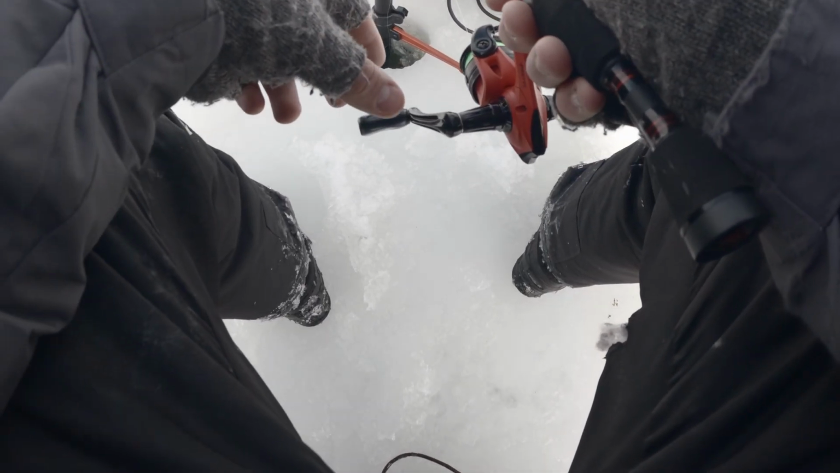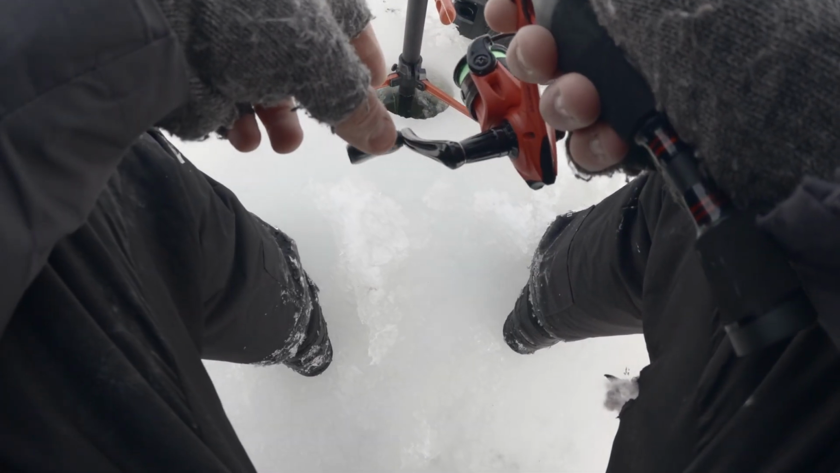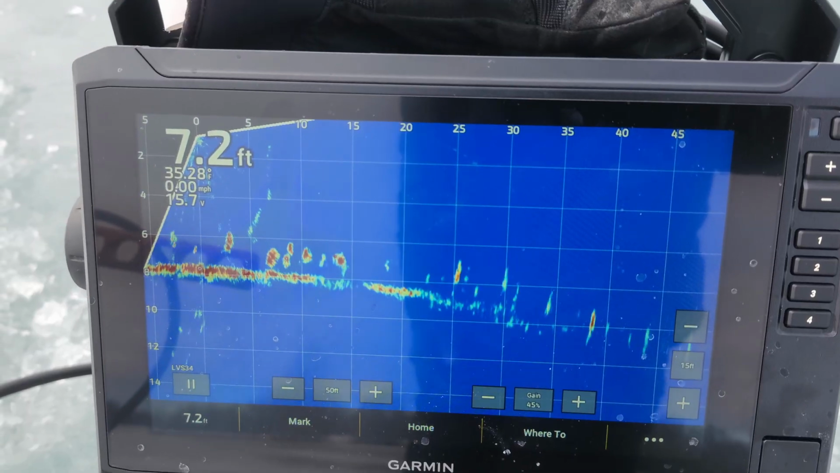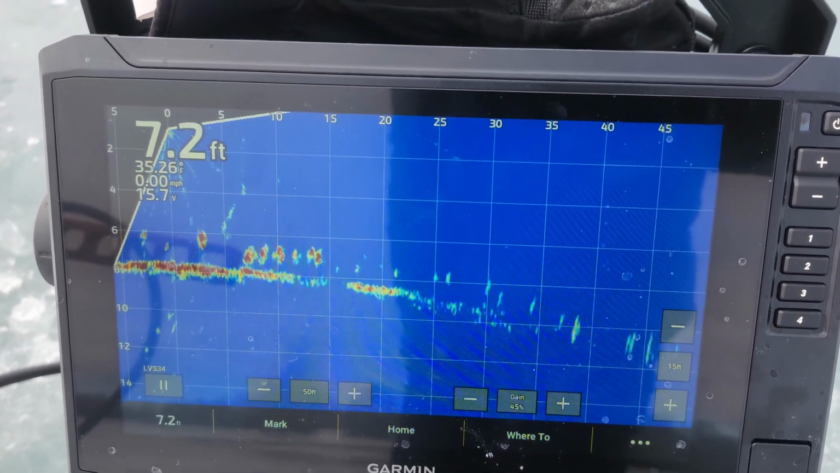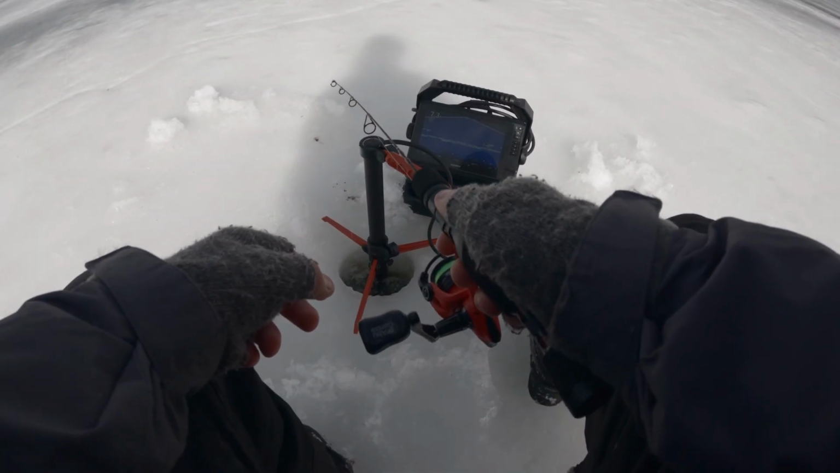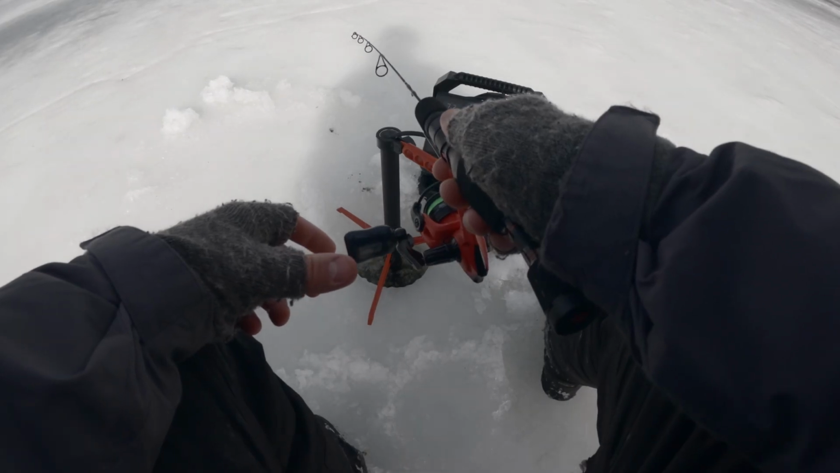Oh, here's one coming in. Looks like there's fish everywhere. Those are all fish. I don't know why they're not biting. There are fish coming in from every direction. We'll see if one of them will bite. I'm marking fish on the Vexlar now.